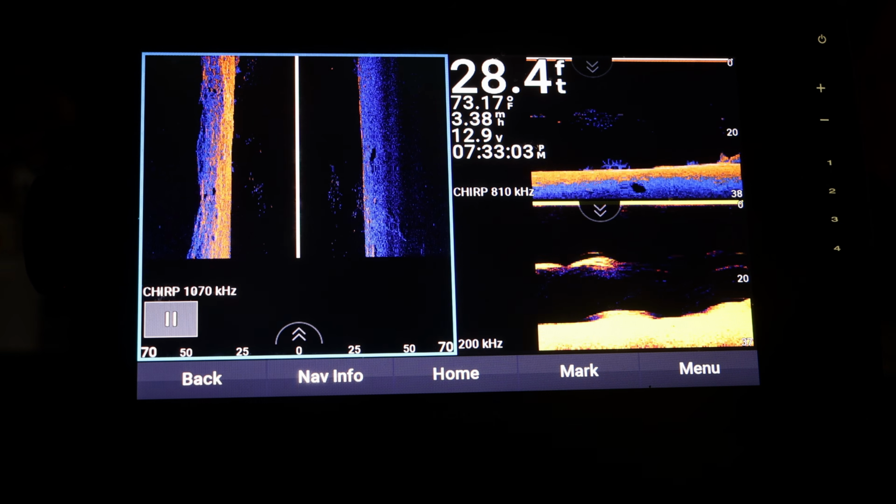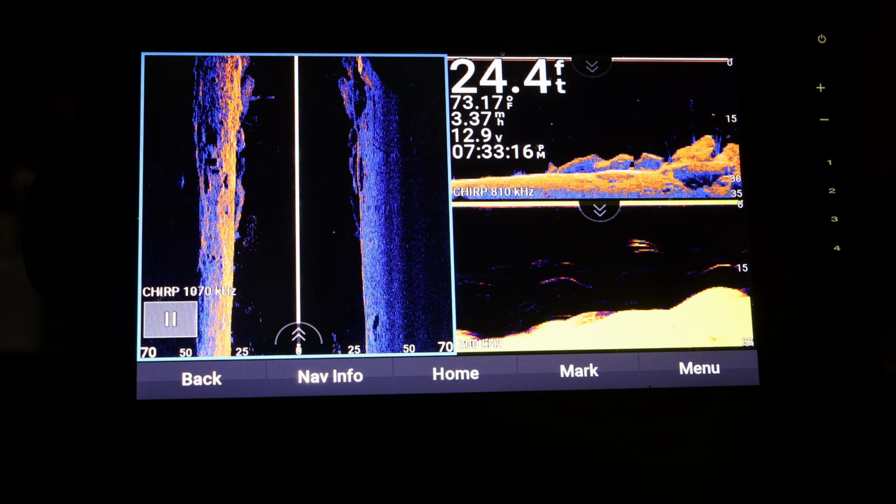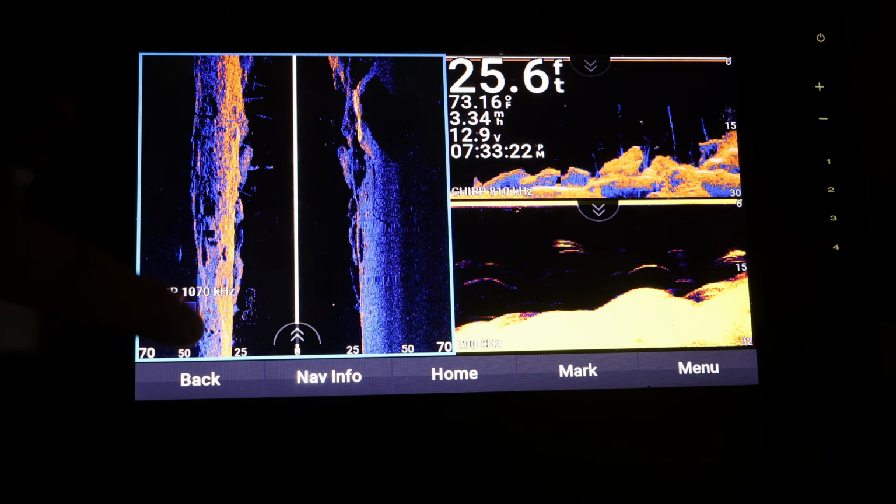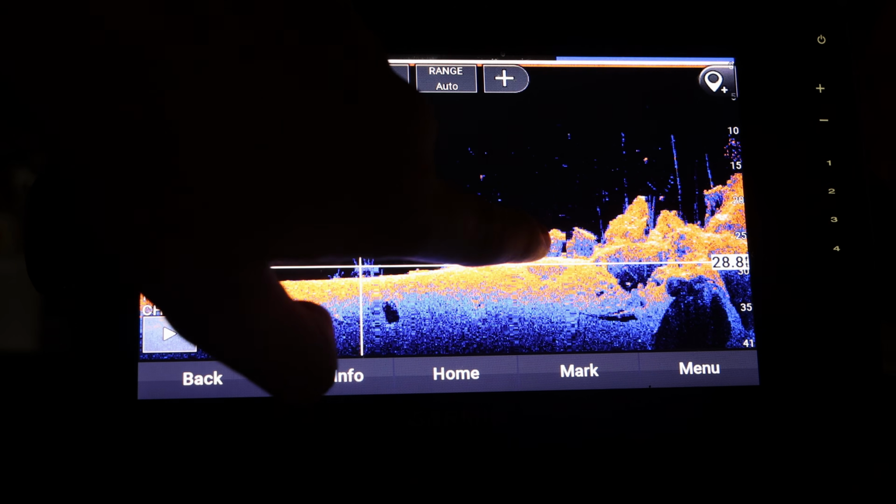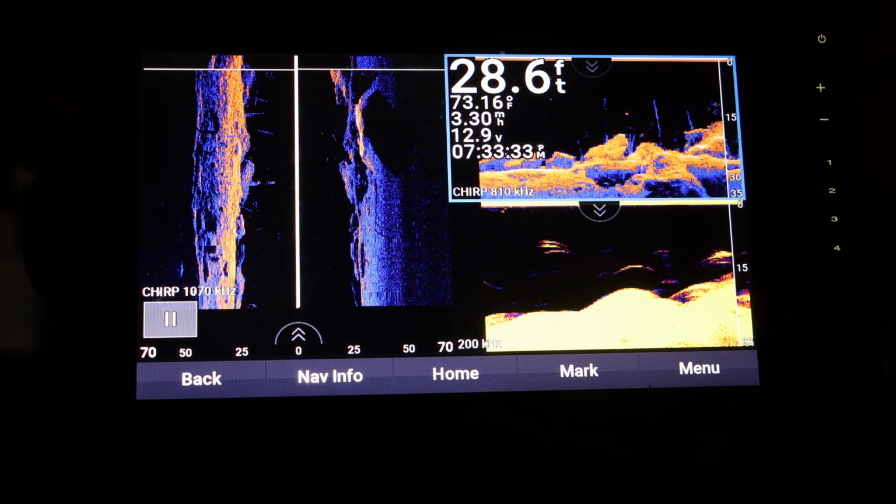This one is also another one of my most used ones, and it is really nice whenever you are trying to find many different types of structure, if you're still looking for fish at the same time. And you can also pause this at any time, and let's say you want to click up here, you click on the graph individually, and you can set the waypoint, just like how you did in the other one. And those waypoints are really useful.